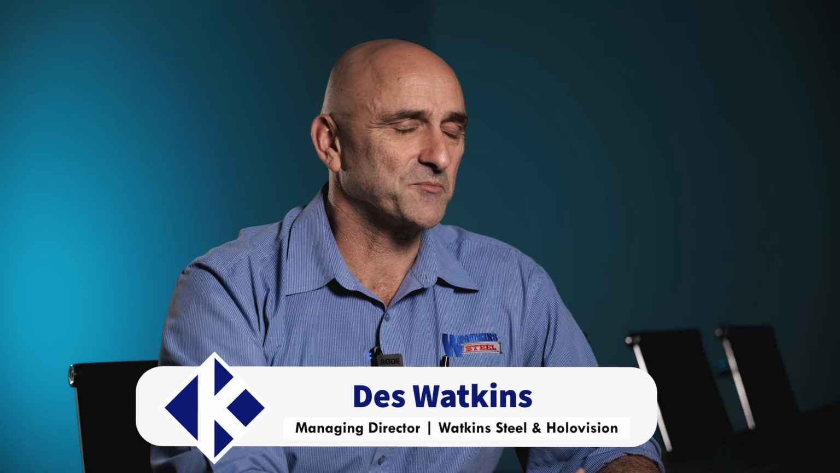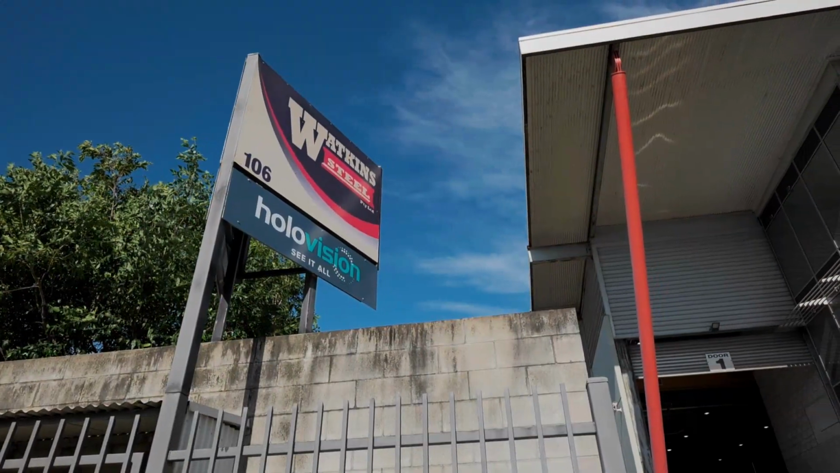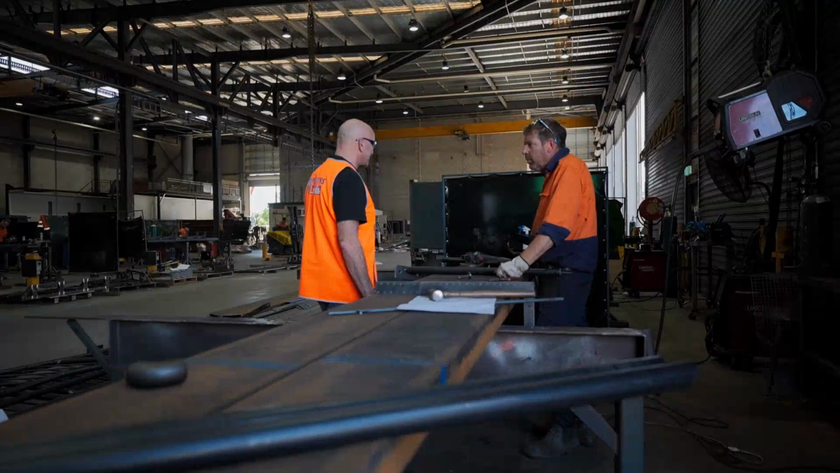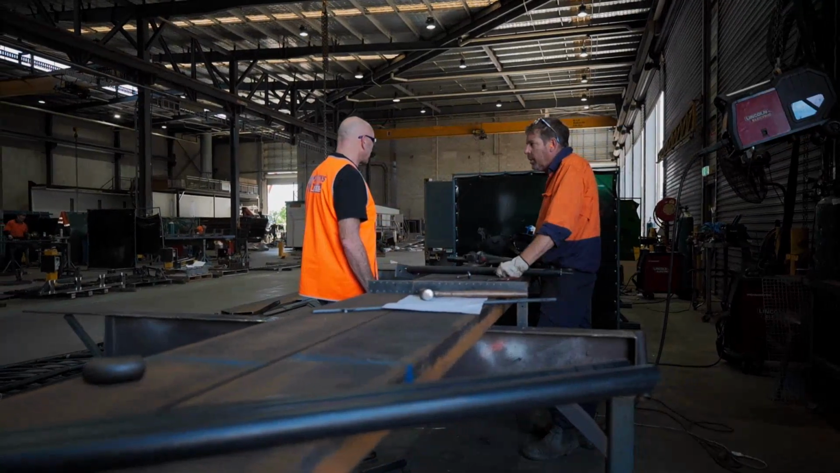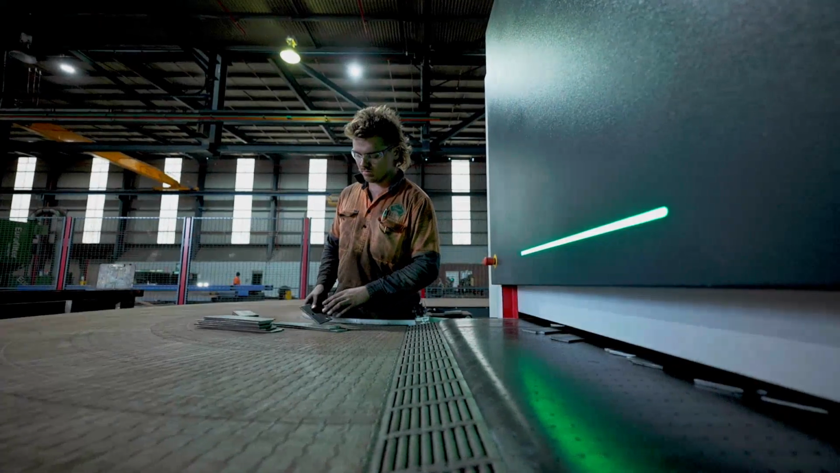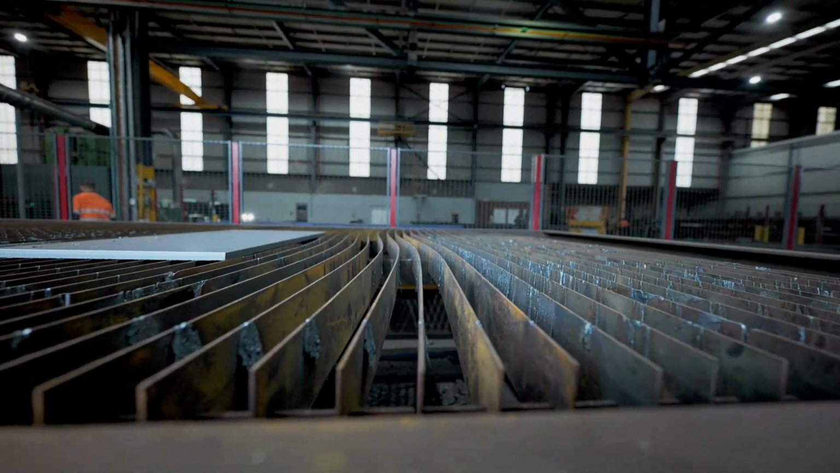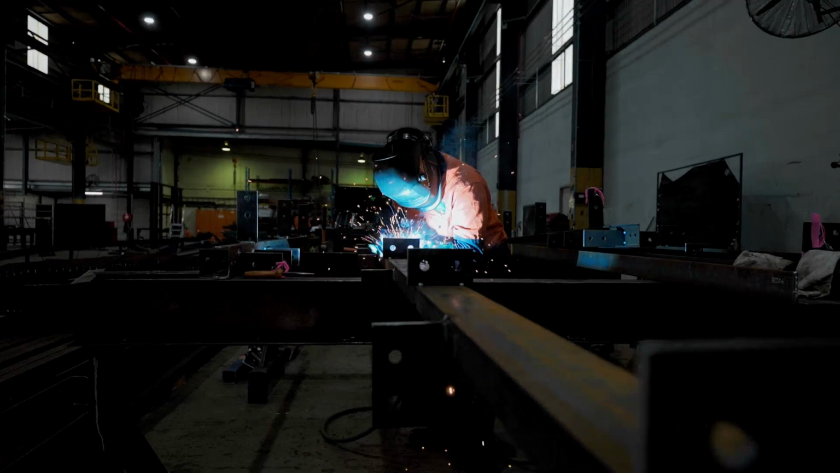Hello, my name's Des Watkins and I'm the Managing Director of Watkins Steel. We're a very traditional steel fabrication company based on the north side of Brisbane, started by my father back in 1968. And along the journey, which is now 54 years, I was always of the mindset that you couldn't innovate steel fabrication, that you were just a traditional industry, that you just worked on man-hours per tonne and price.